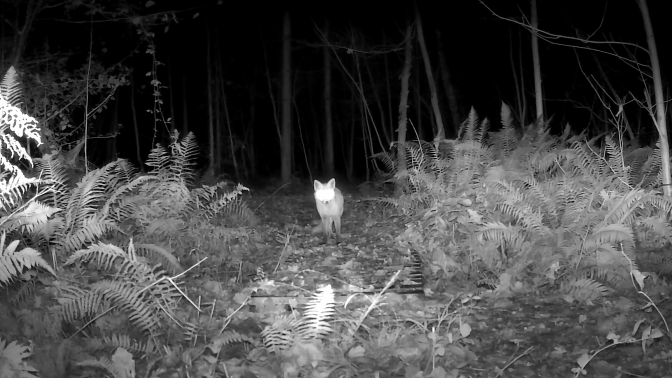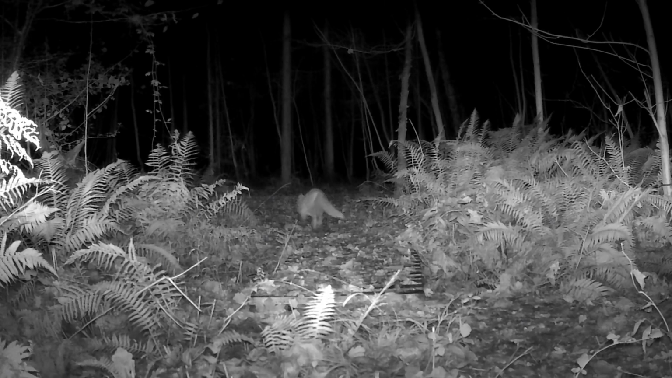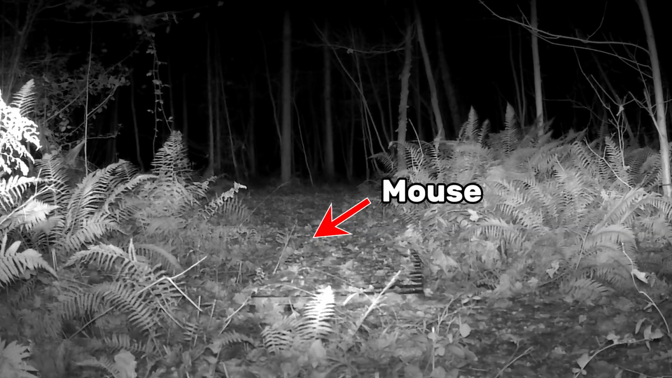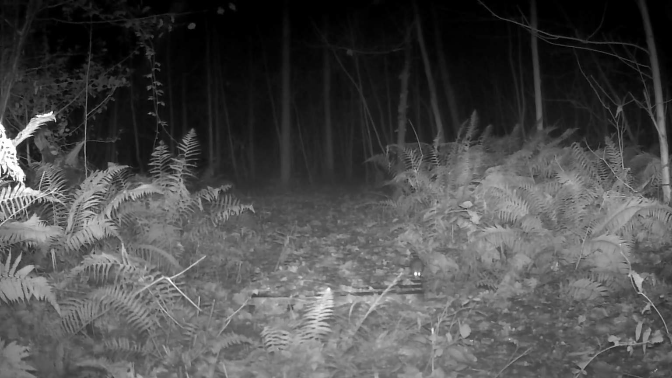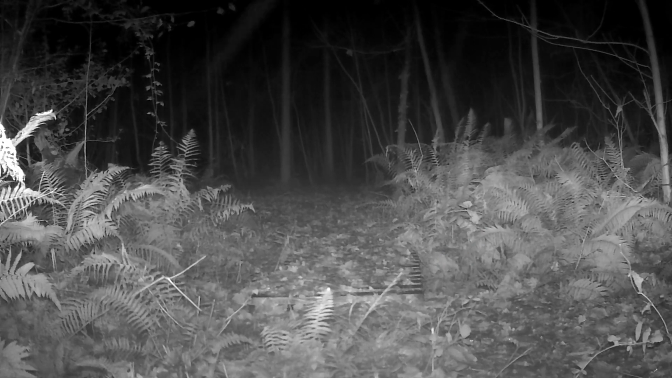He knows there's still something there though, but I don't actually see the mouse again. Now he's off. And there's our little friend the mouse. He lived to survive another day. Unfortunately, next we've got a rat. It's the first time I've caught one of these on the trail cam.